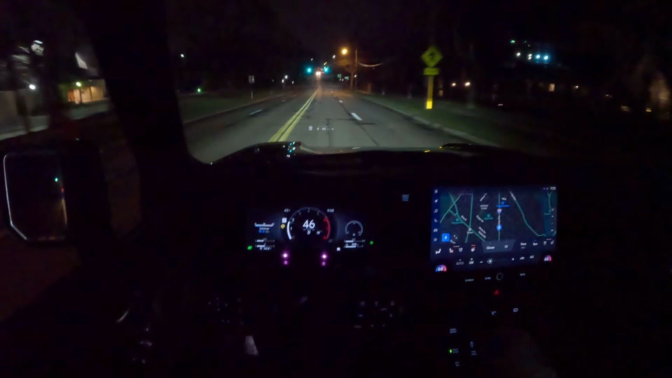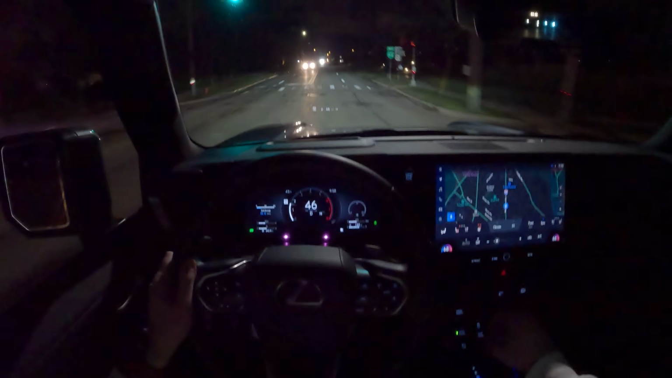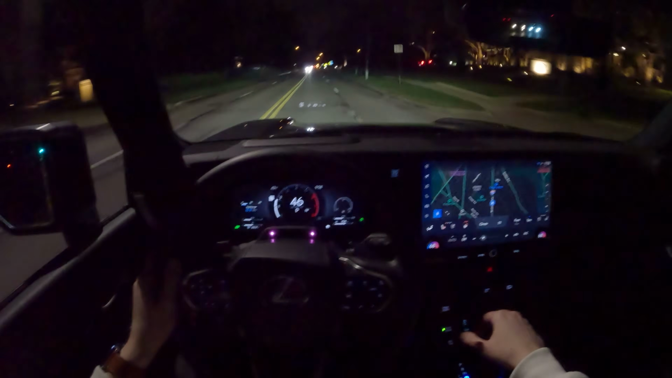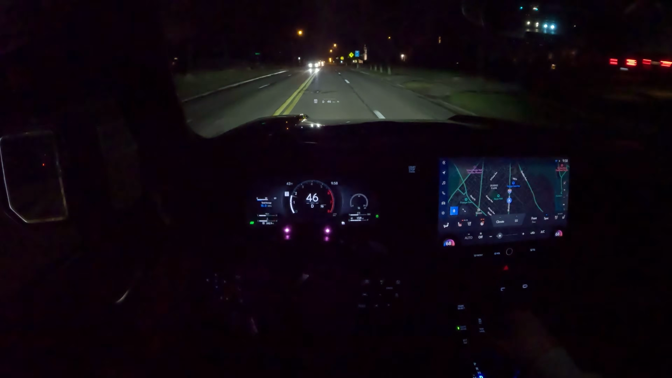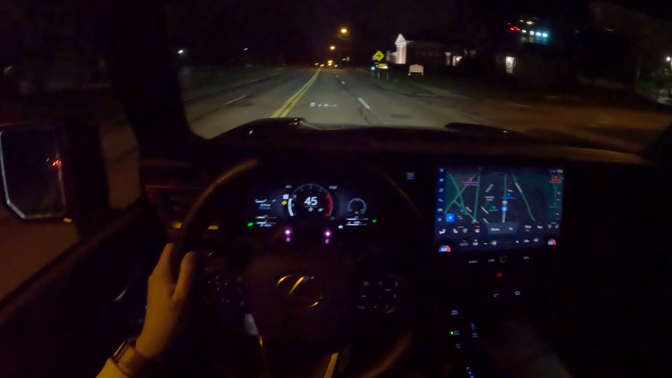Alright guys, we are coming up on downtown. We'll do a little bit of driving here, and I kind of want to just give you some more final thoughts on this Lexus GX 550, what it's been like to live with this week. This has been a fantastic daily. It kind of checks all the boxes for me.